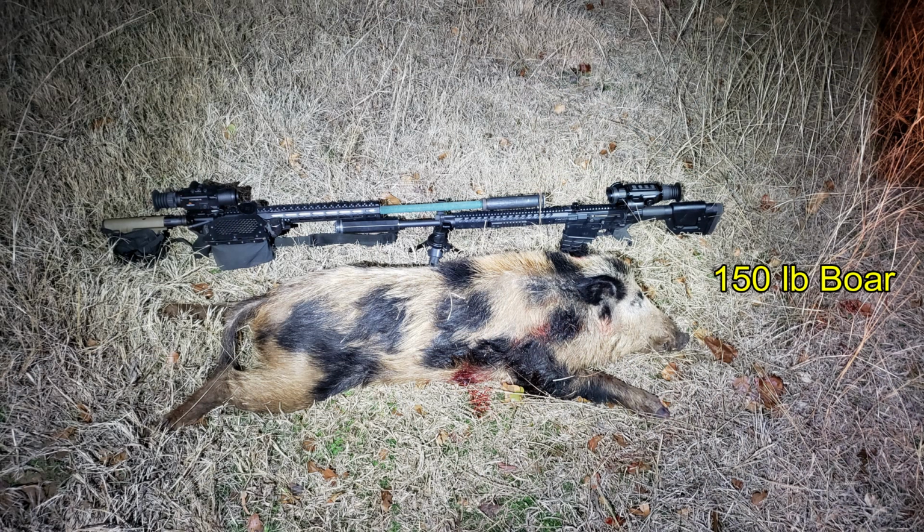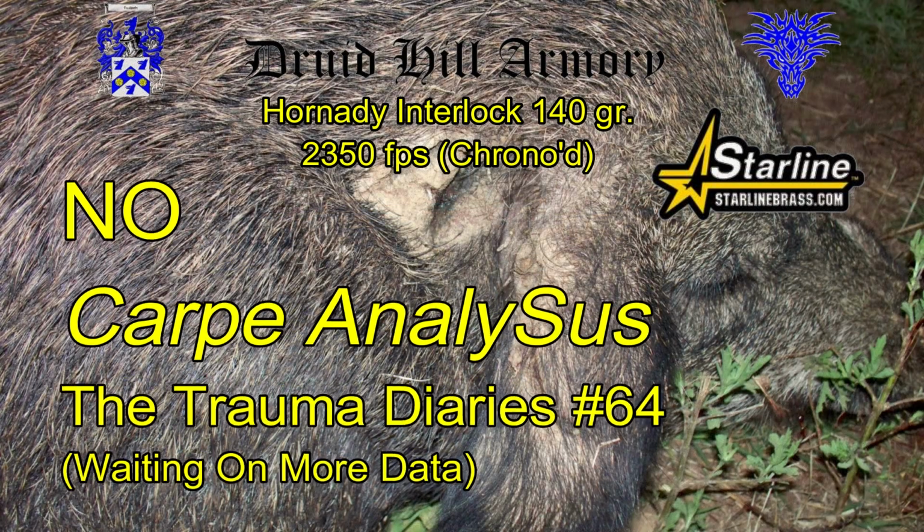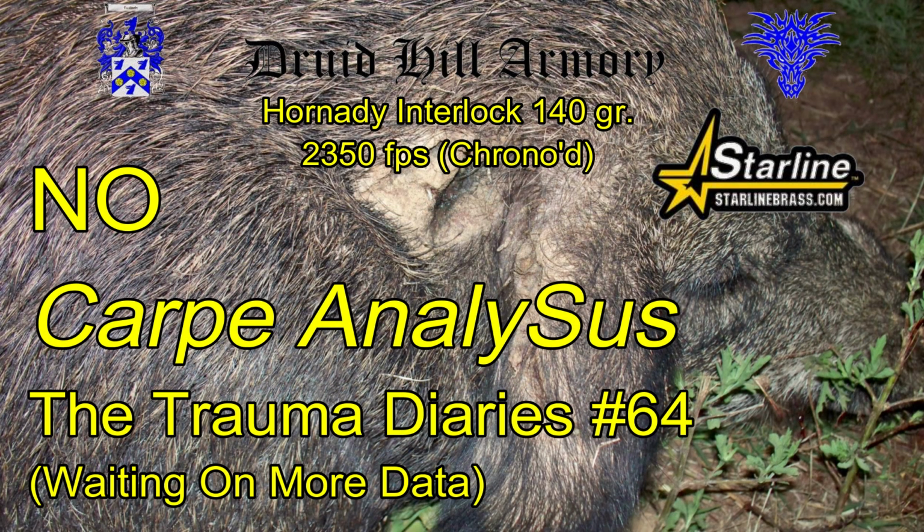Anyway, this hog came in at 150 pounds, and he did it for our night. There will be no carpe analysis of trauma diaries this time. It'll probably be after the next hunt when I get some more data on the Hornady interlock ammunition from Druid Hill Armory.